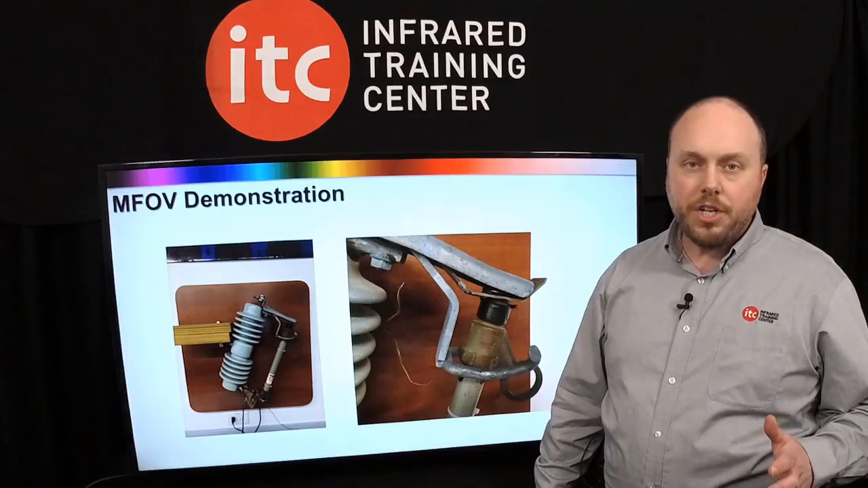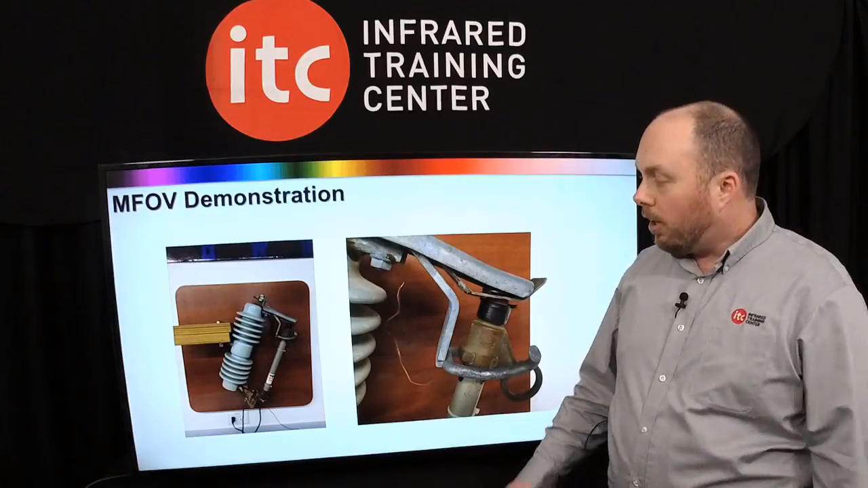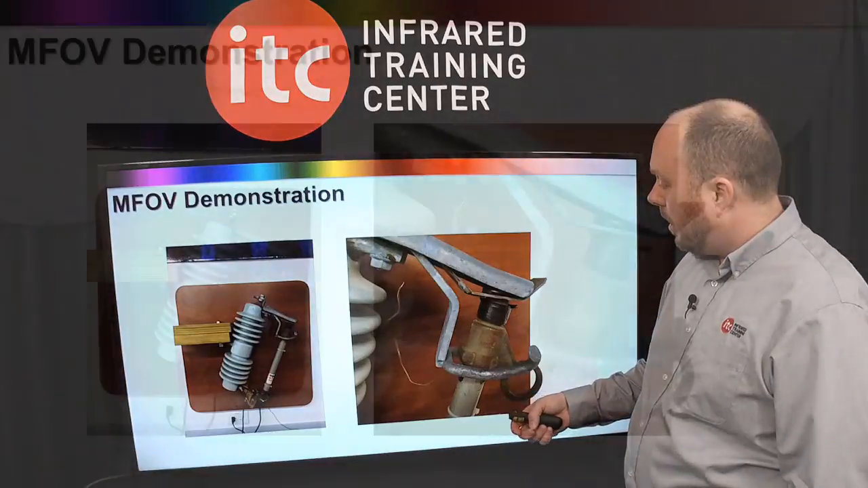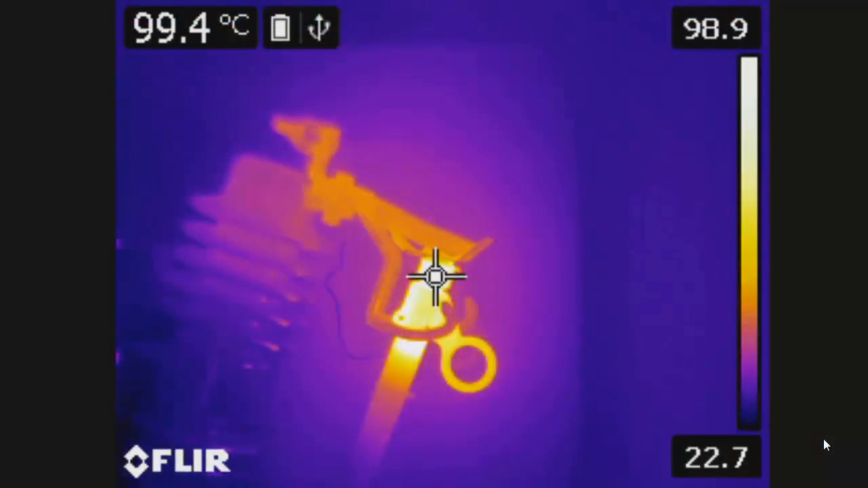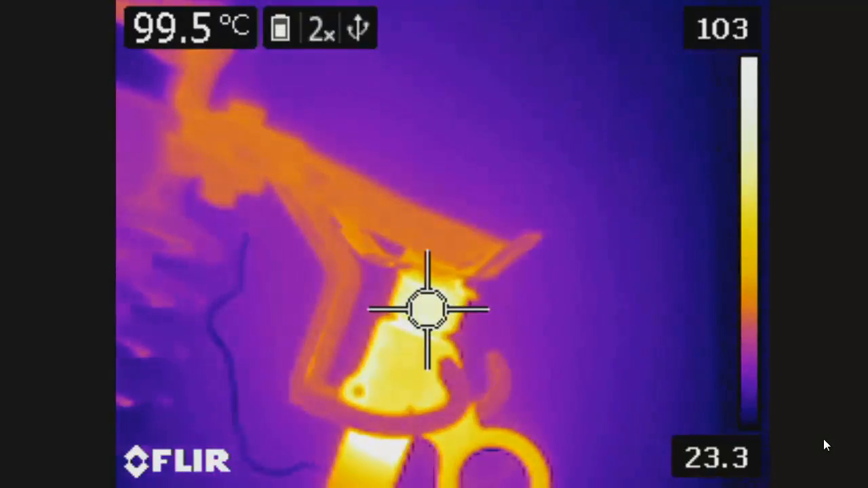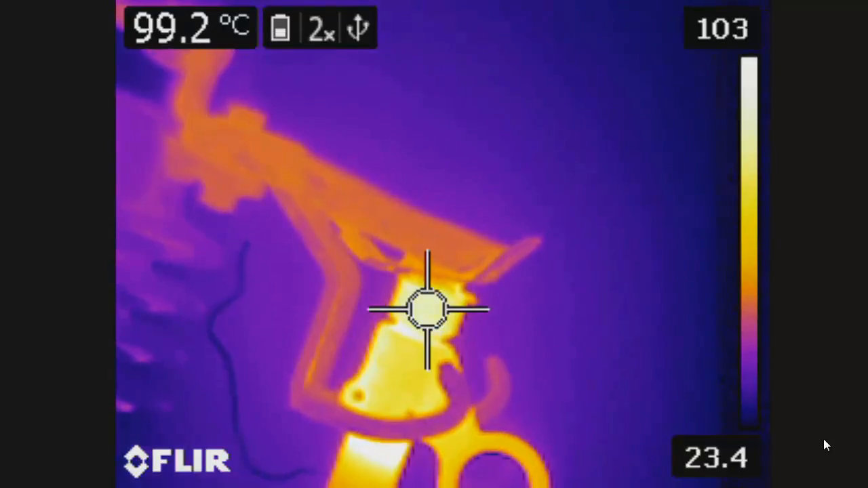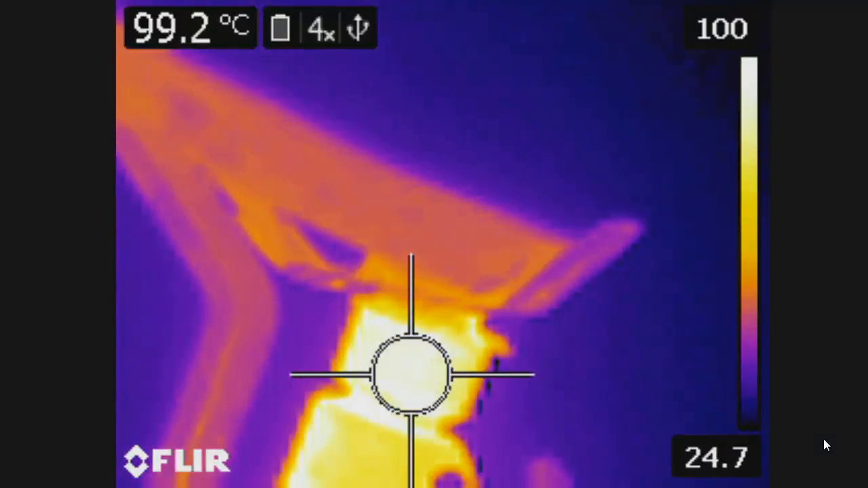There's a great demonstration we run with one of our labs inside our Boston Regional Training Center involving a fuse cutout that's on the back wall. And on it there's a 1-inch target that we use. This video illustrates this point perfectly. We start off at a distance of about 3 to 4 feet. Now, using the digital zoom, we zoom in electronically to see that we filled the spot meter completely. If you notice in the upper left-hand corner, the temperature measurement is about 99 degrees Celsius. Looks good.